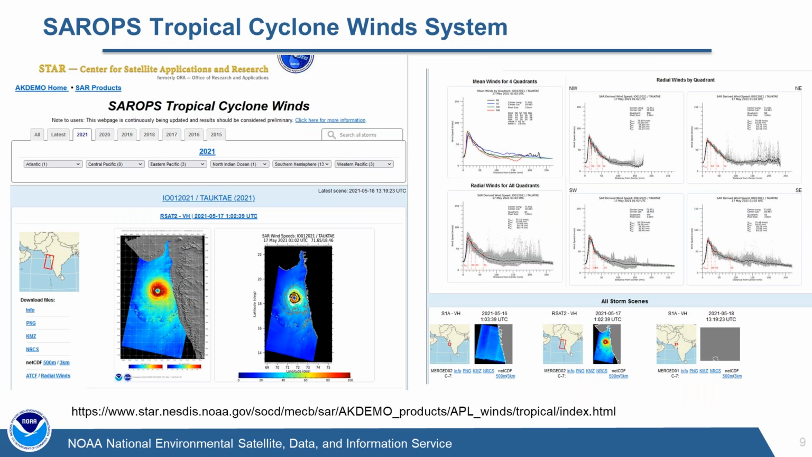So this is the STAR tropical cyclone webpage that we put up to support these observations. The URL is at the bottom. I keep begging for a short URL, and hopefully someday in the future we'll get it.